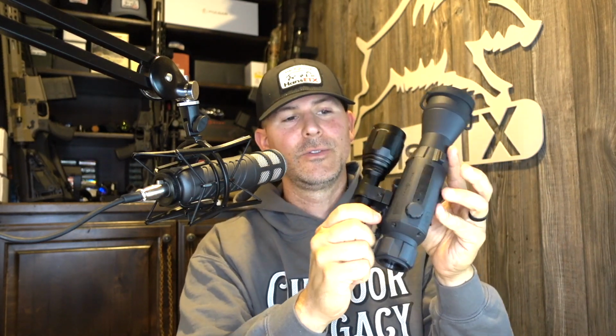But as far as the button layout and the turn dial, you've got your IR light that comes with it on the side. This is a more improved IR light than what came on the Wraith HD. But I'm going to tell you what, it's worth the money. Pay a little bit less than $200, get you a Sniper Hog Light.